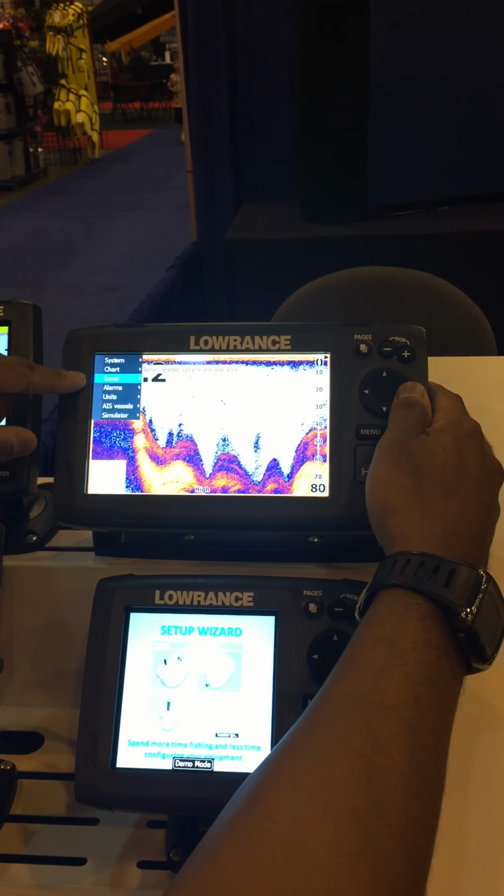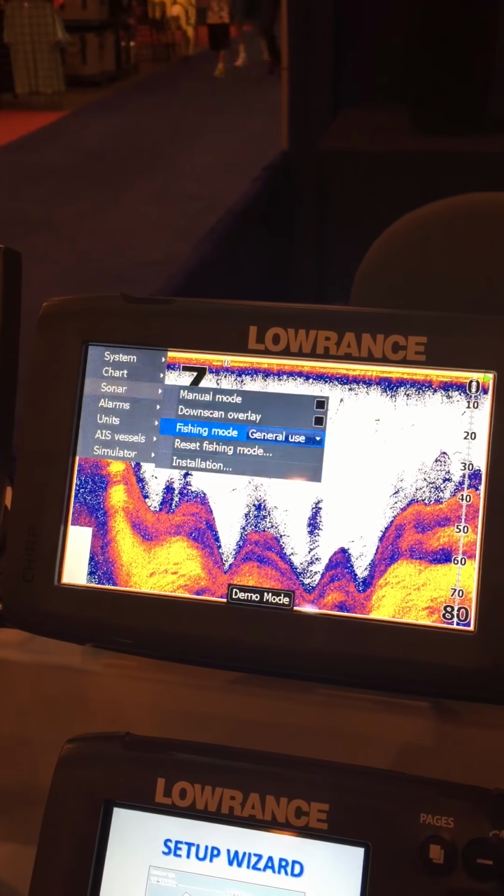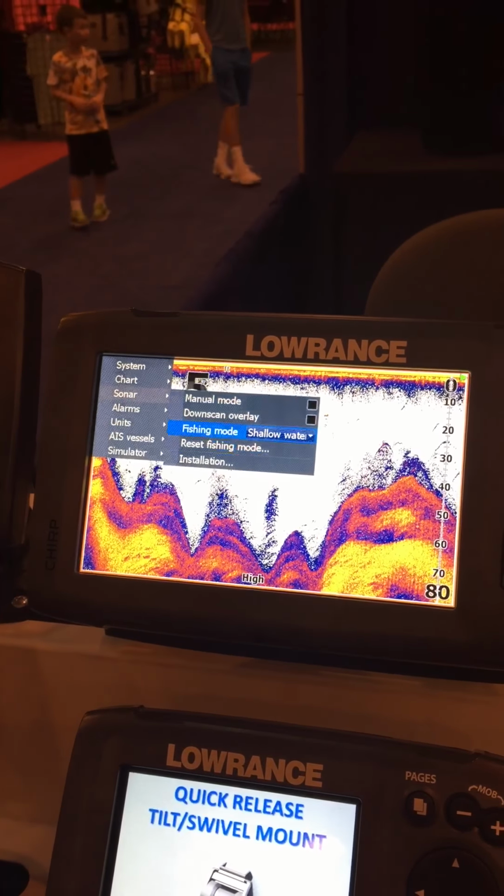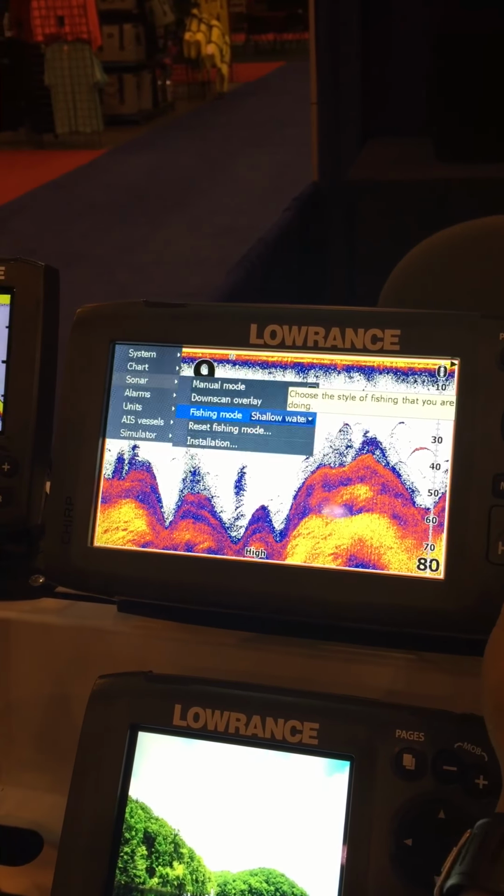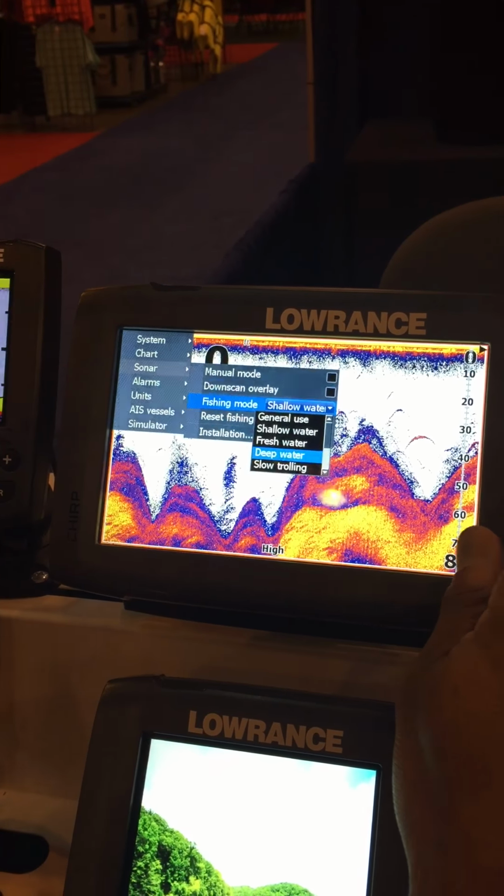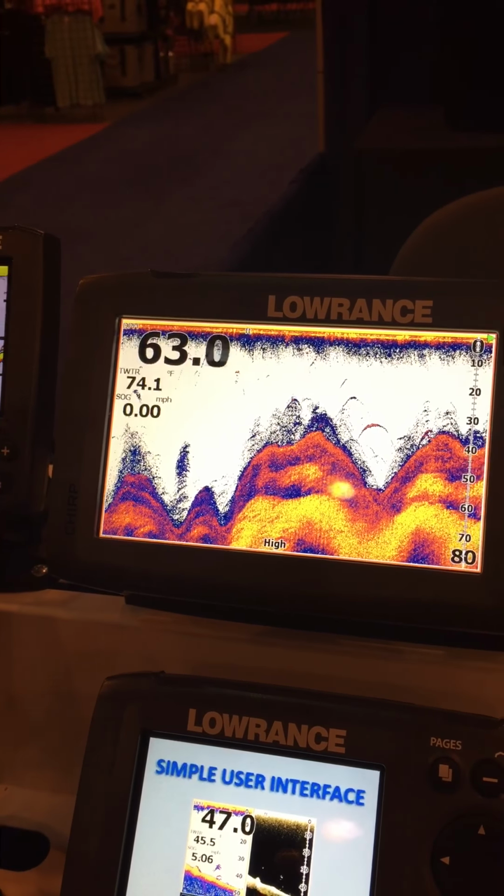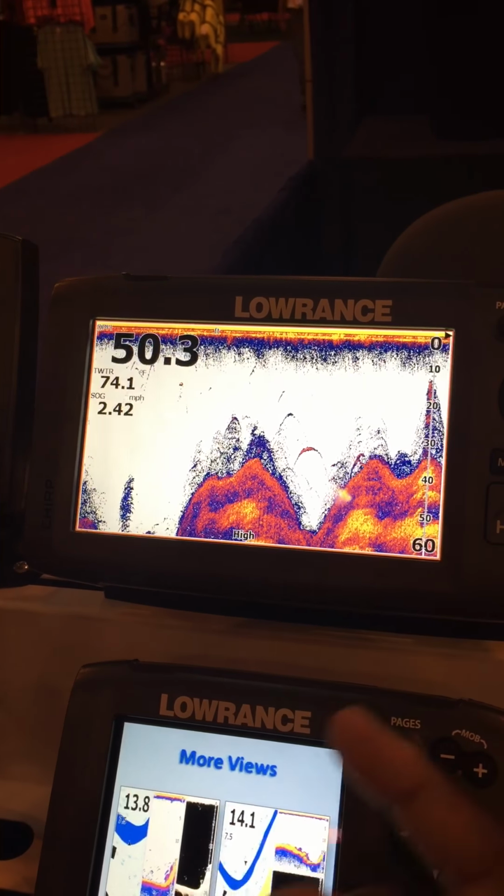Scroll down to sonar, we've got sonar here highlighted. Hit enter. We're going to go to fishing mode. Fishing mode, shallow water. Now, shallow water fishing mode is great for water 60 foot and less, which is typically the depth of water we have here, or our fishermen fish around here. If that's not the depth of water you fish, go to freshwater, deep water, slow trolling. Basically, what this setting does is set up your ping speed, your sensitivity, your scroll speed, all the sonar settings perfectly for that specific type of fishing.